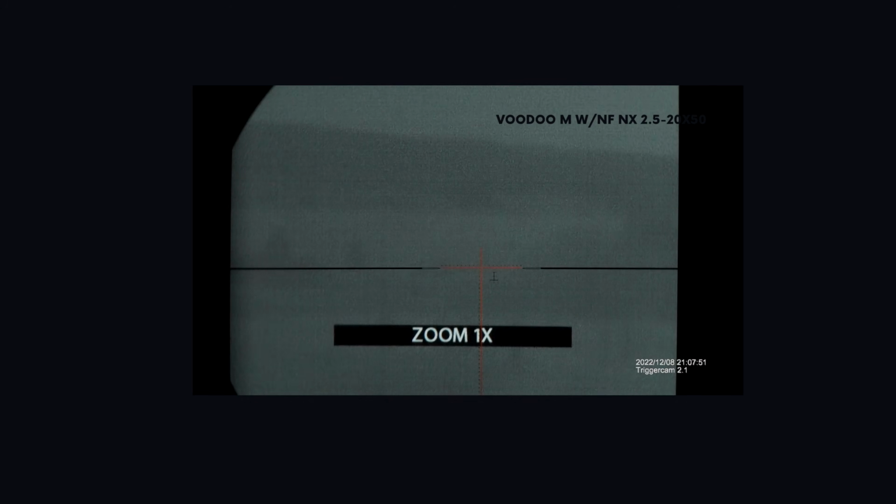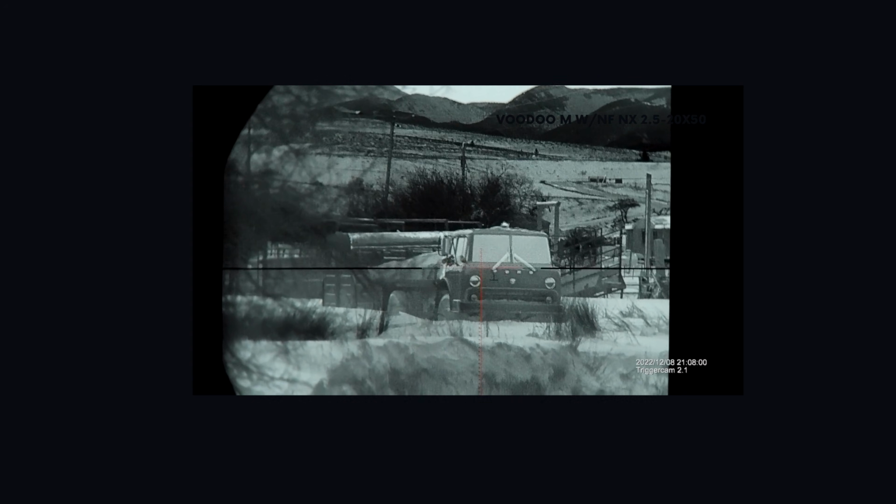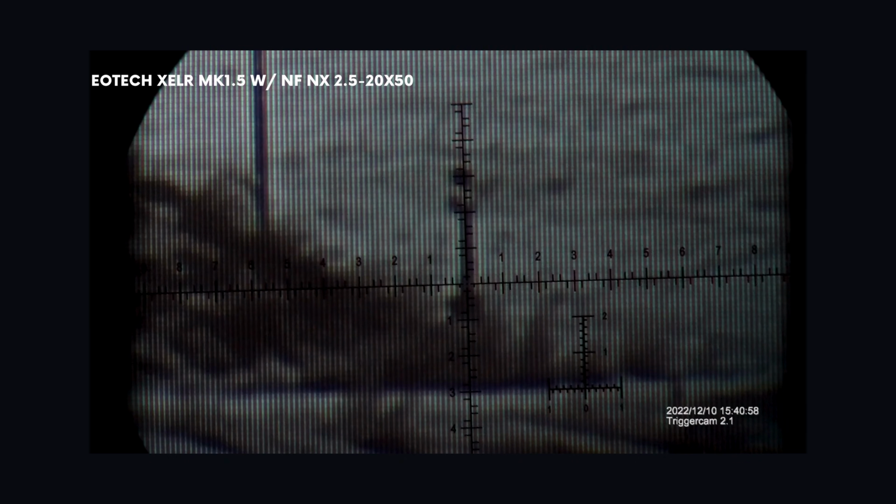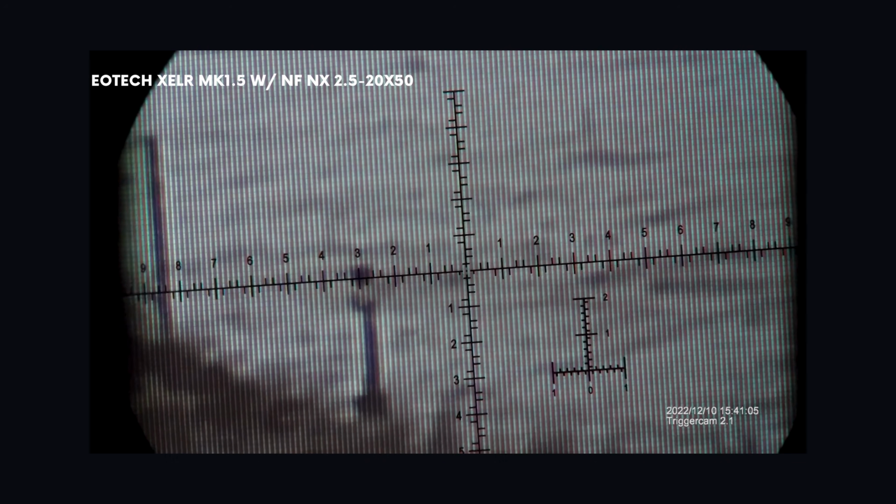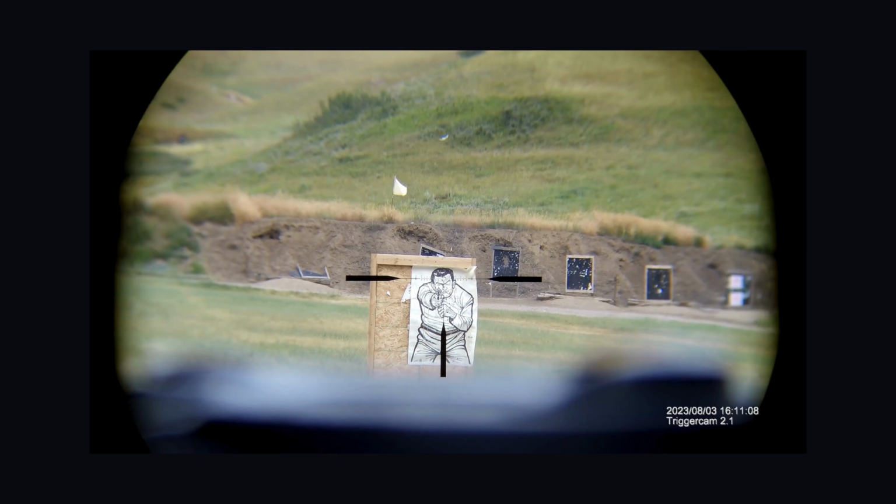So if I held, say, this Voodoo M to my eye, I'm looking at a display, it's about the size of my thumb if it's unmagnified. I have it here in front of a Night Force 2.5-20x50 NX. Looking at this house, 680 yards away, you can still see a lot of the display. The trigger cam kind of cut it off, but something like this can support 20x magnification and still have a usable image. Mountains in the background, 17.5 miles away. Now we have this EOTech XELR Mark 1.5, looking at a 2 MOA target at 200 yards at like 20x mag. It's still a usable image. It's because it's a small field of view, big front lens, a lot of back-end demag.